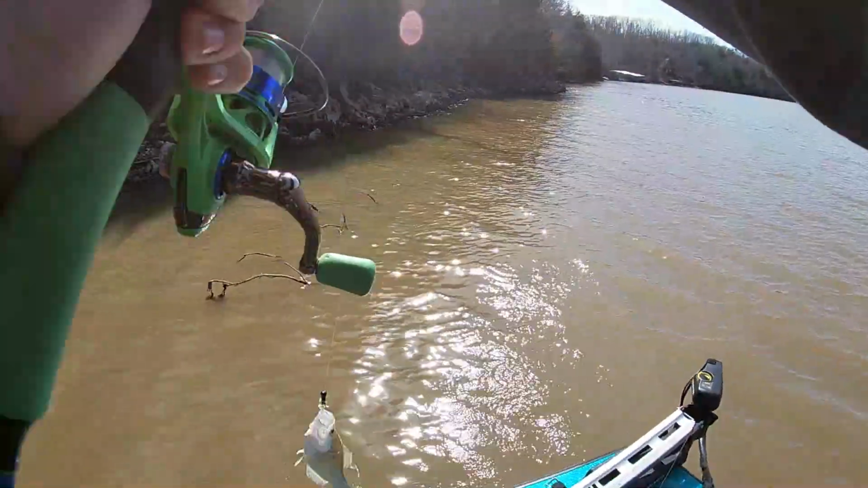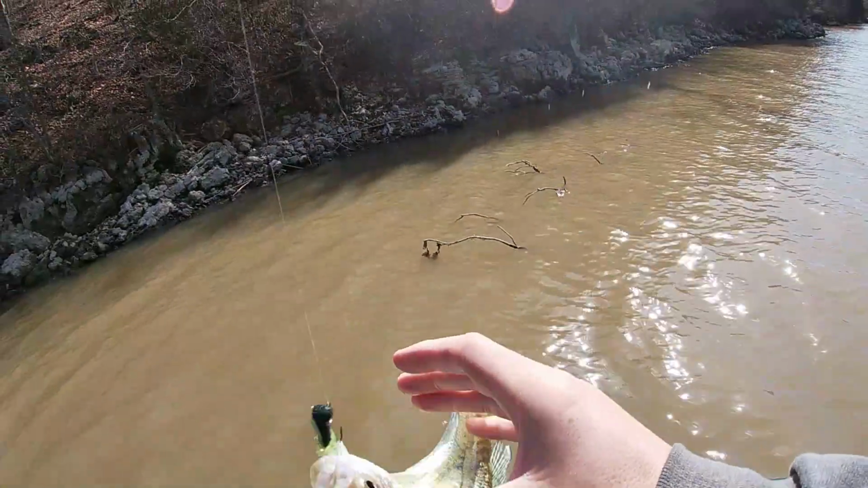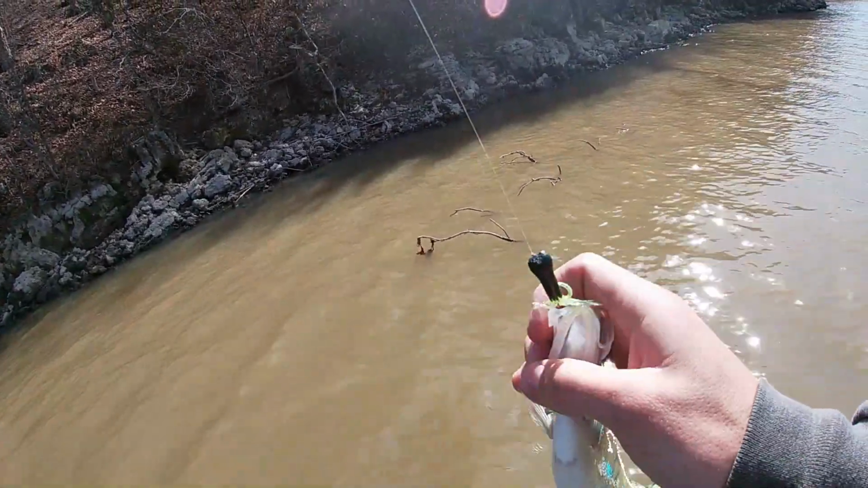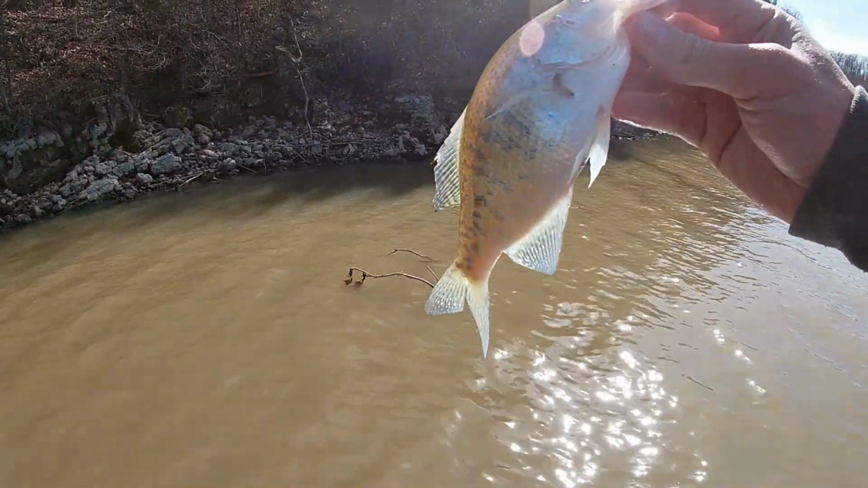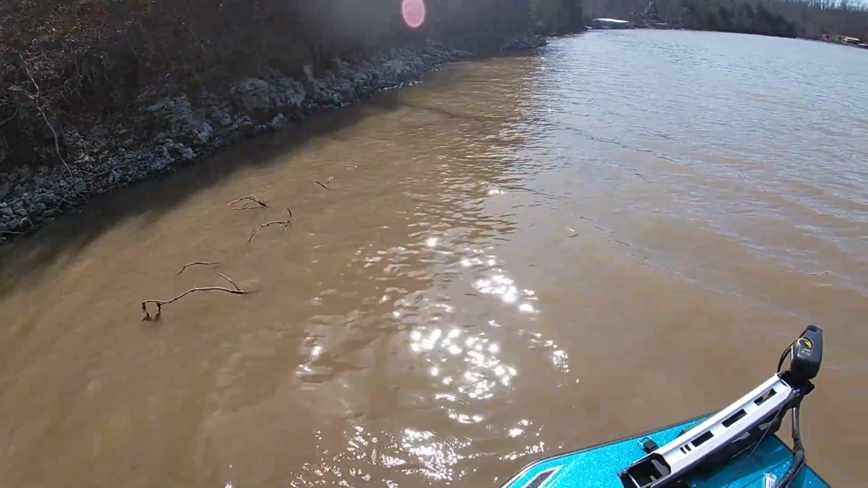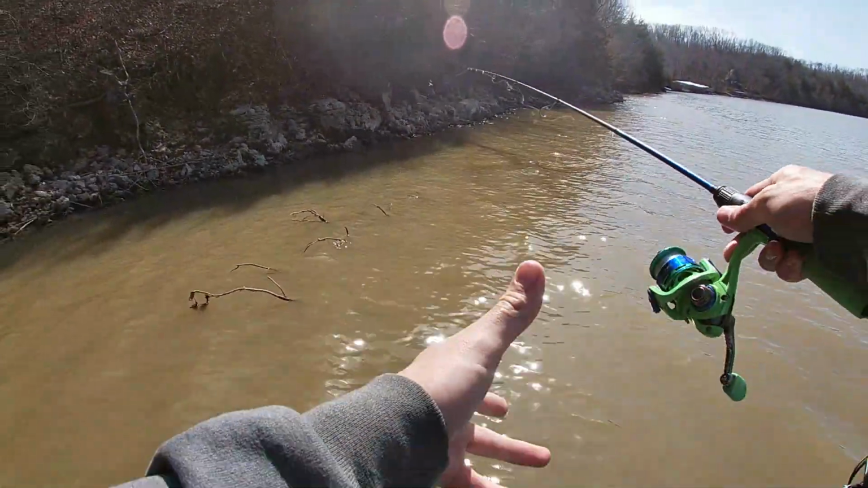There's one. Nothing huge, but it is one out of that pile, so couldn't tell if they were crappie or if that was just a full brush pile. I think there's crappie all over in that tree. Find out here in a little bit how many there are in there.